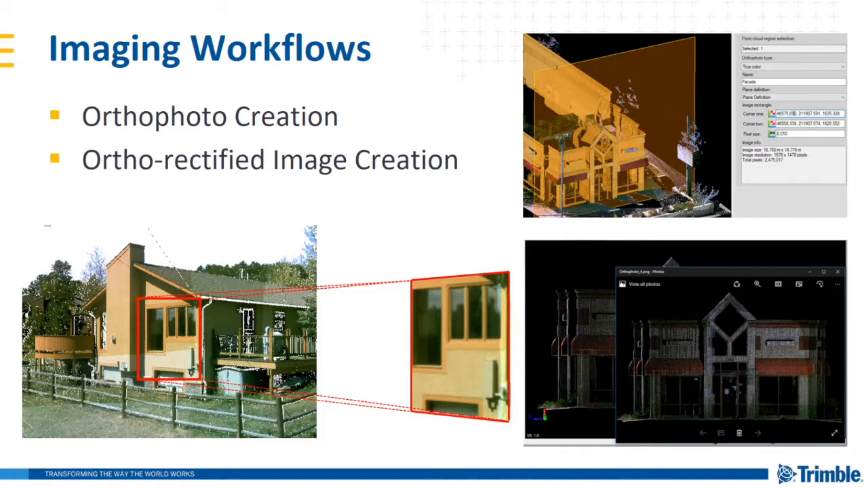The second new imaging workflow and deliverable we've added is the ortho-rectified image. This is an image created based on station imagery, so this feature can be used with SX10 instruments or any Trimble VISION instruments, so the S series or a VX.